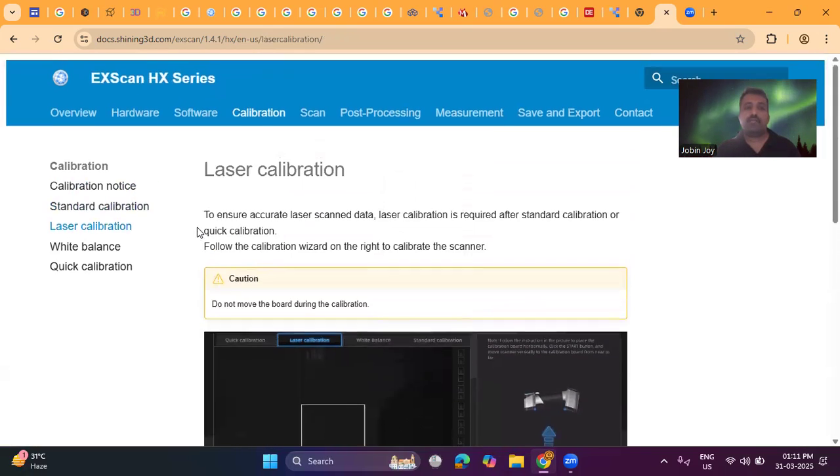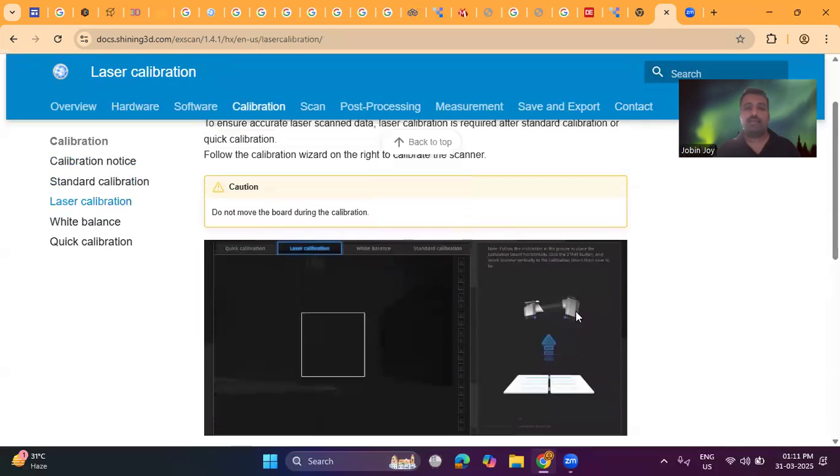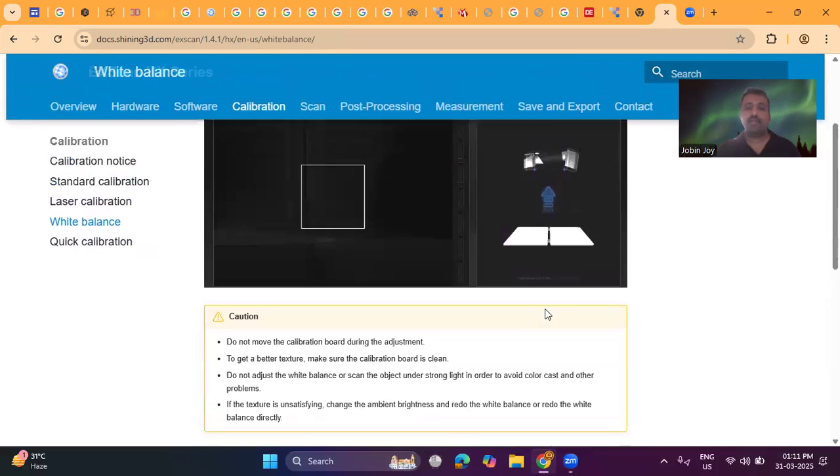We should conduct the standard calibration as well as the laser calibration. The process is the same, as per the instructions provided. We should also calibrate the white balance again based on the instructions.